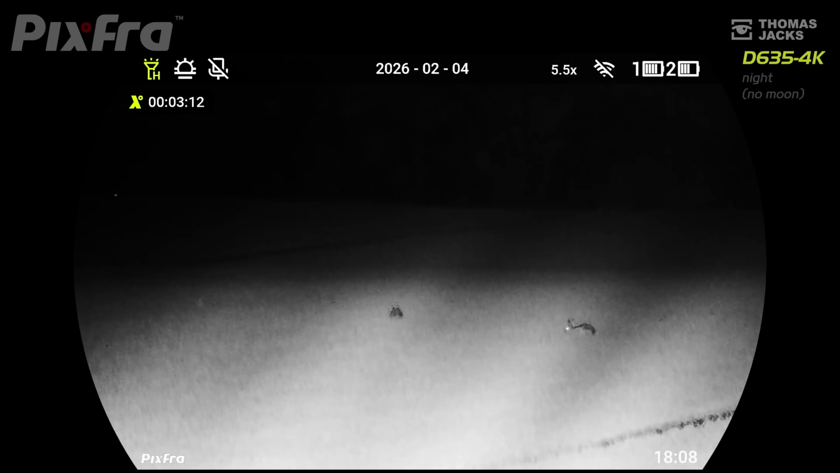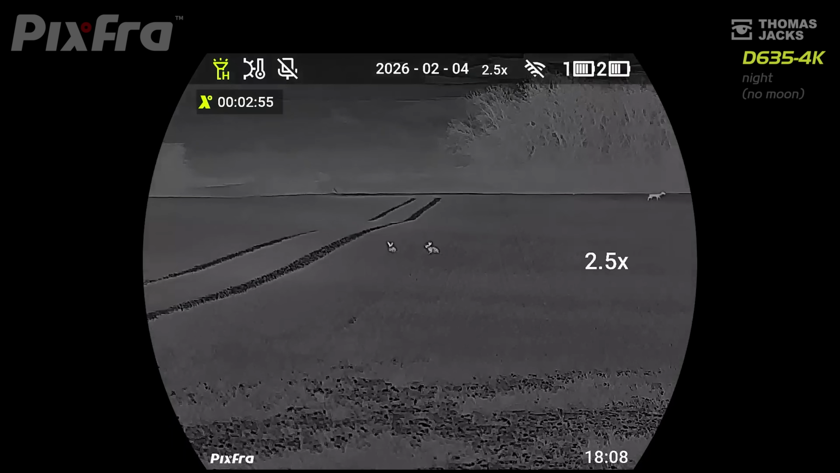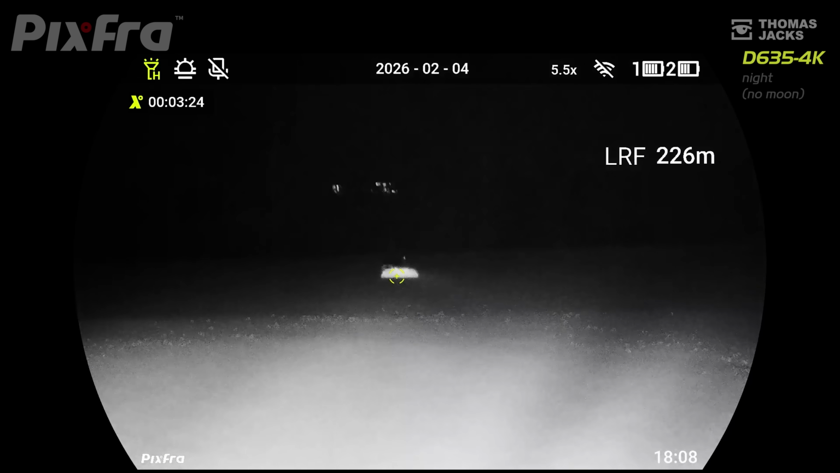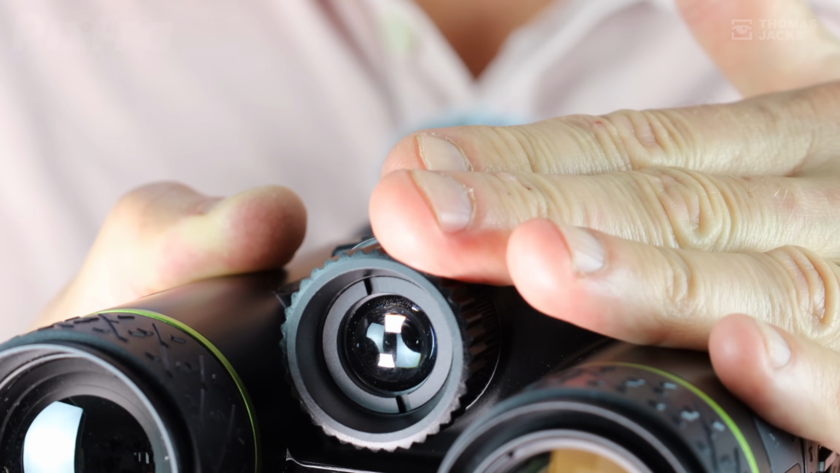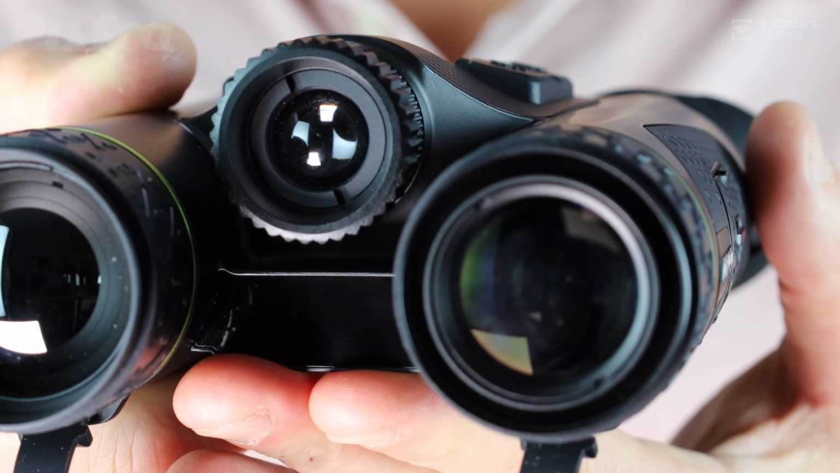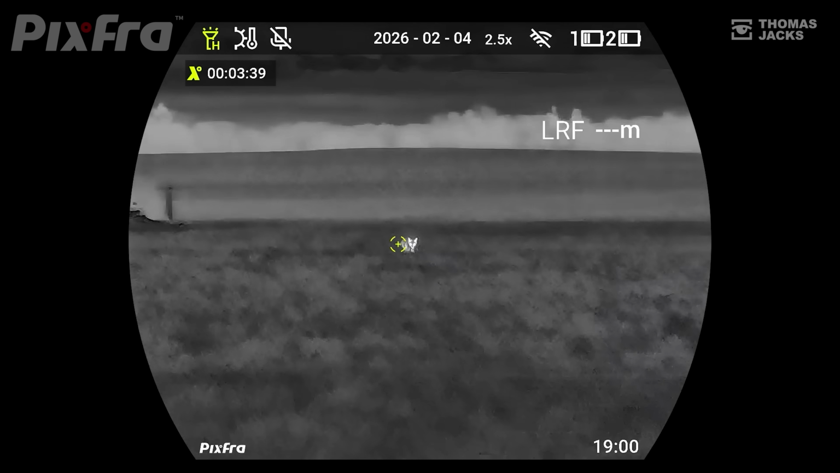All of which you can amplify to increase your visible range by choosing the 850 nanometer IR illuminator model or an invisible 940 nanometer model. Or if you can't decide between the two of these illuminators, which are adjustable and have got lots of different settings, then they are available separately and interchangeable. Now underneath here, you've got a laser rangefinder that's good for 1000 meters at the tap of a button.